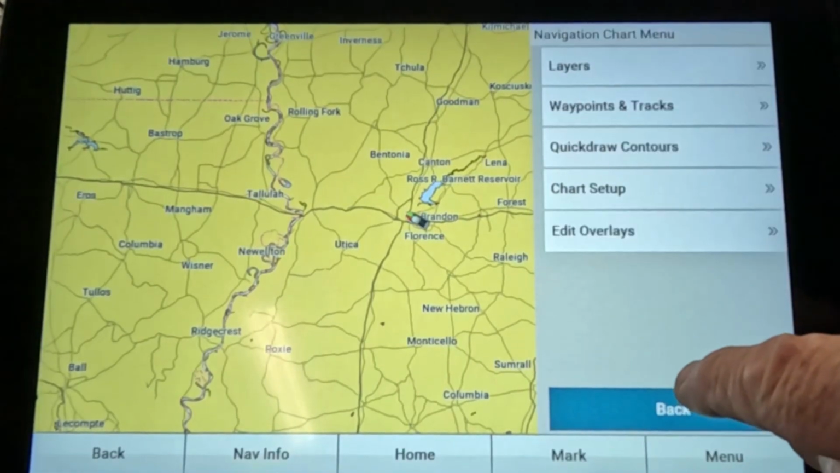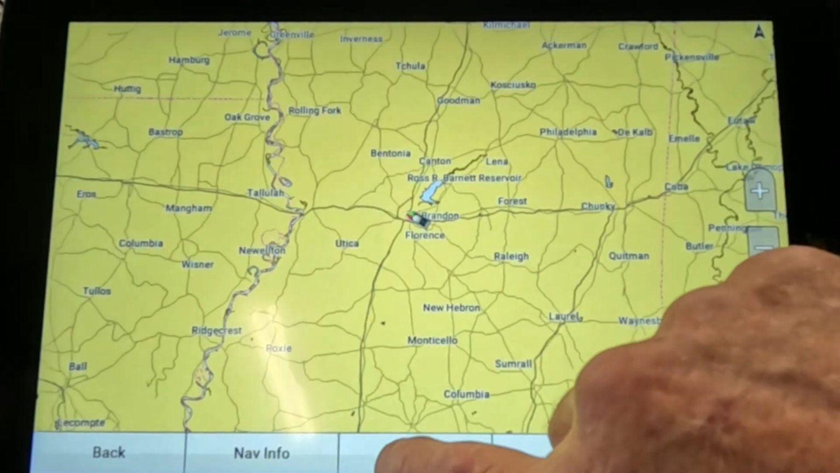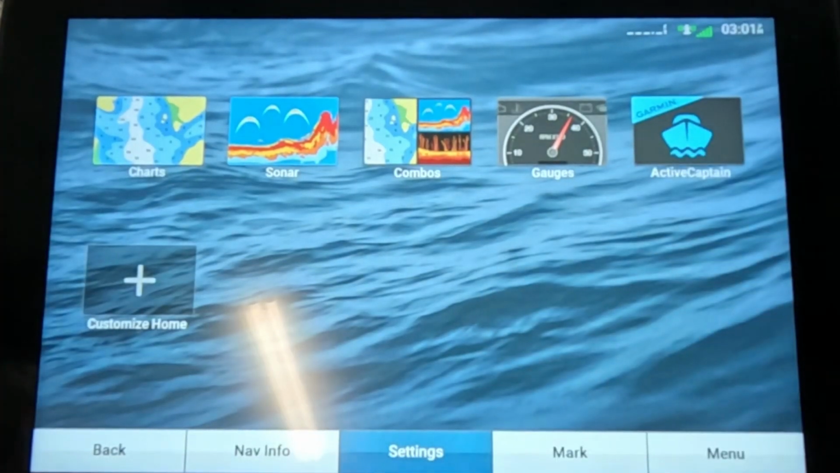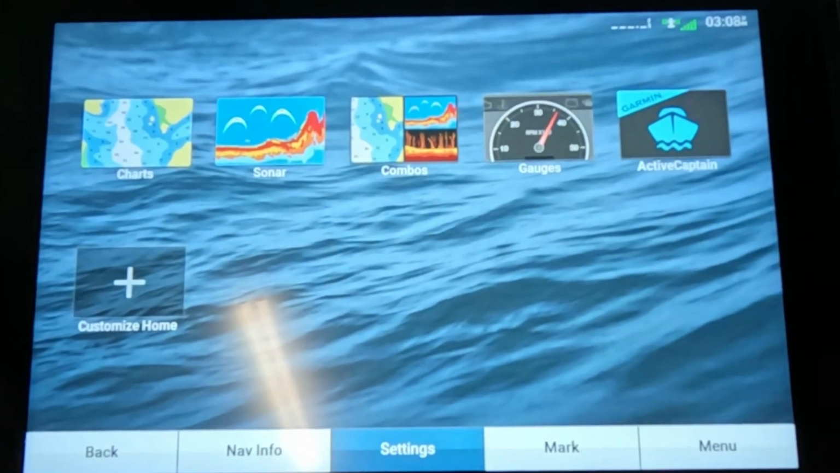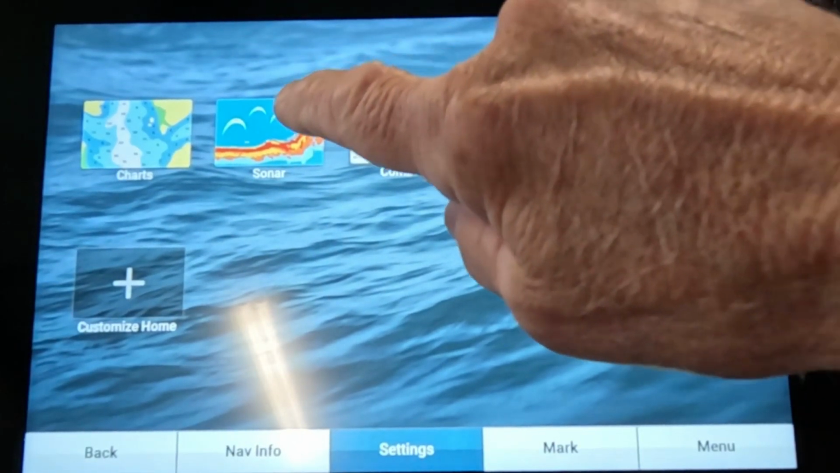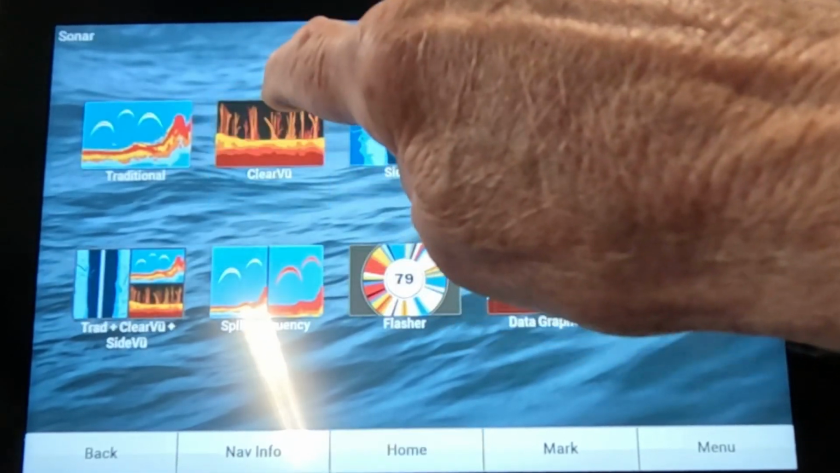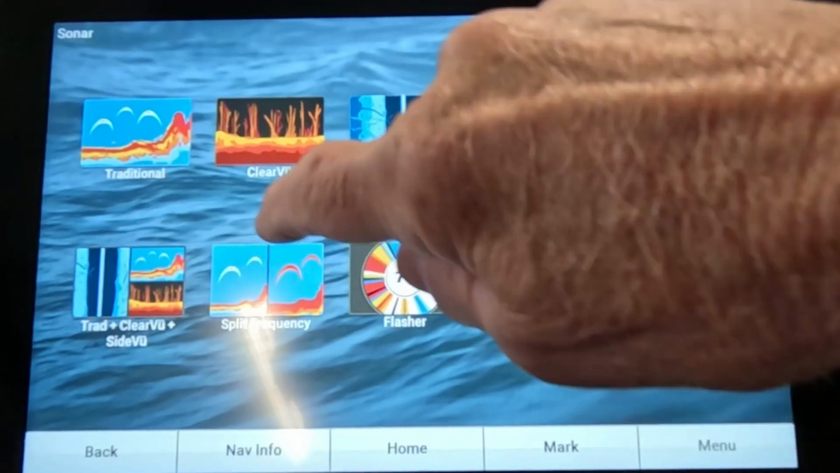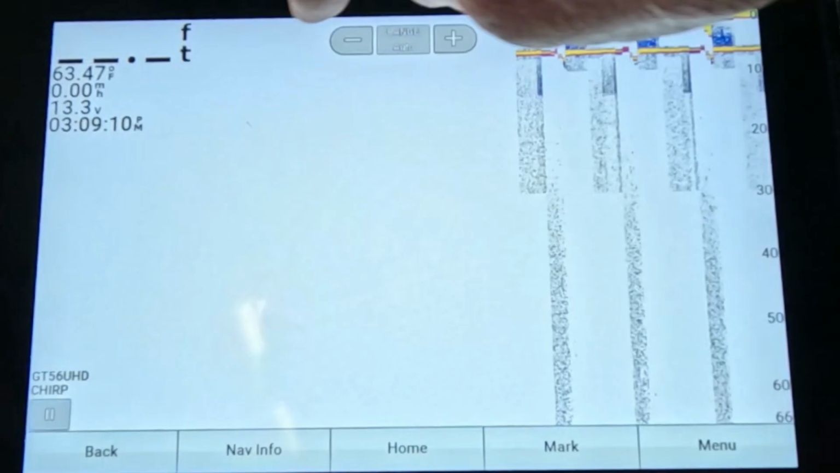We've already went through all that right there. Go back to home. All right, sonar is next. So press the sonar button. There we go. You can go to traditional. In menu.